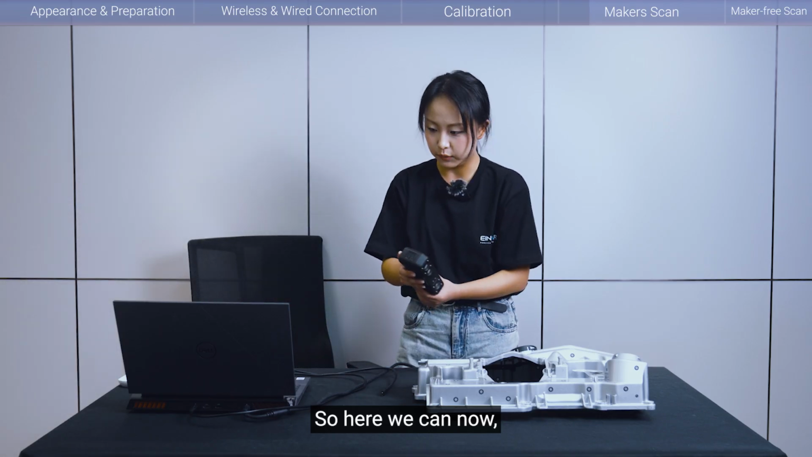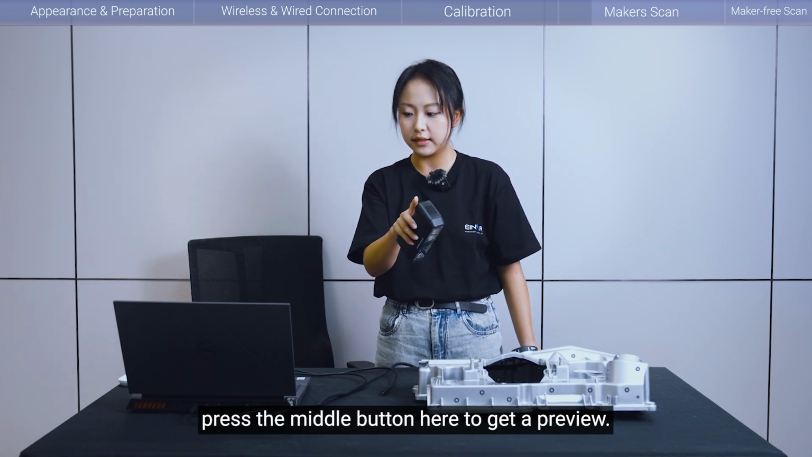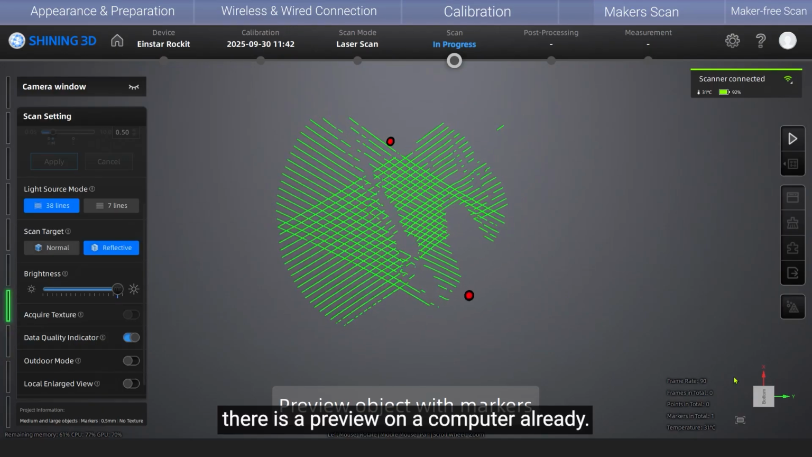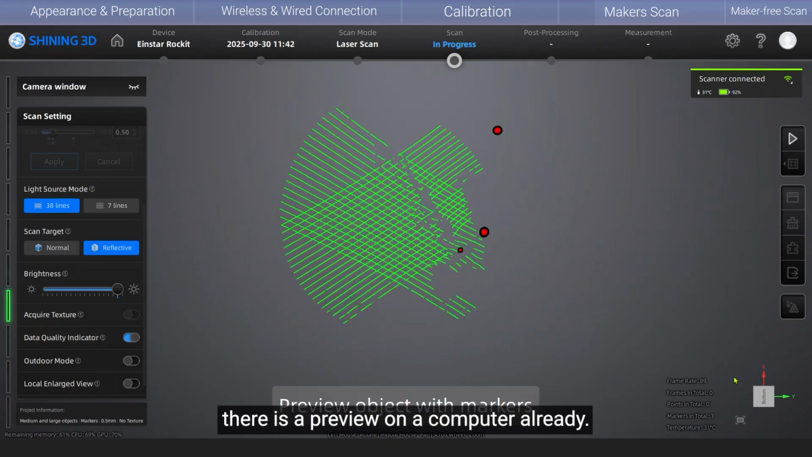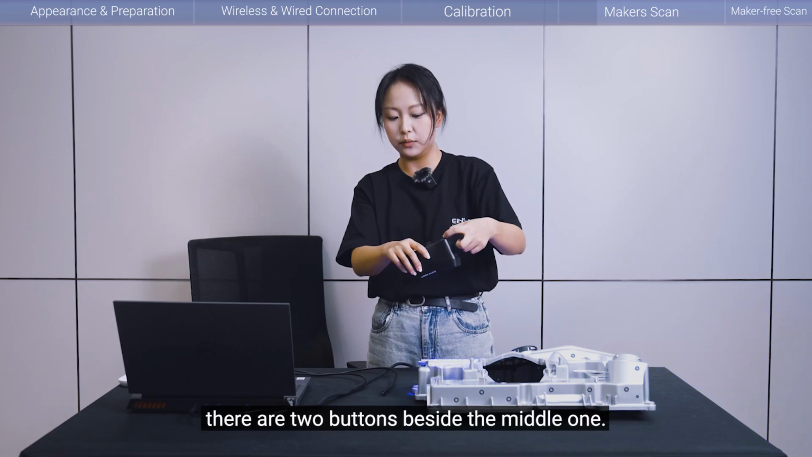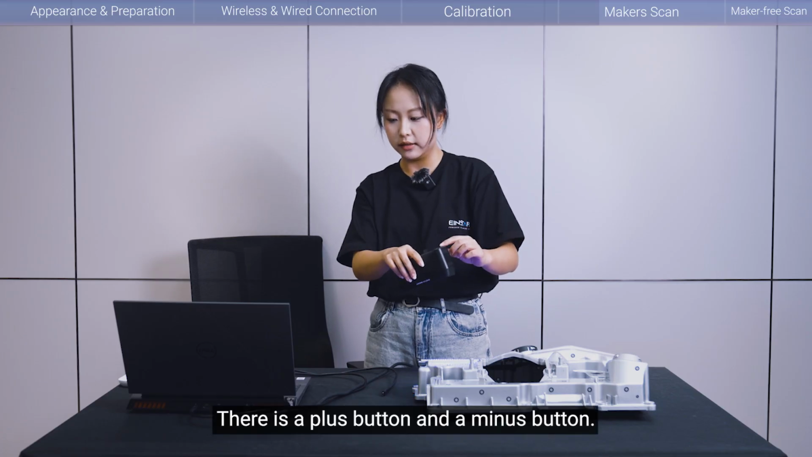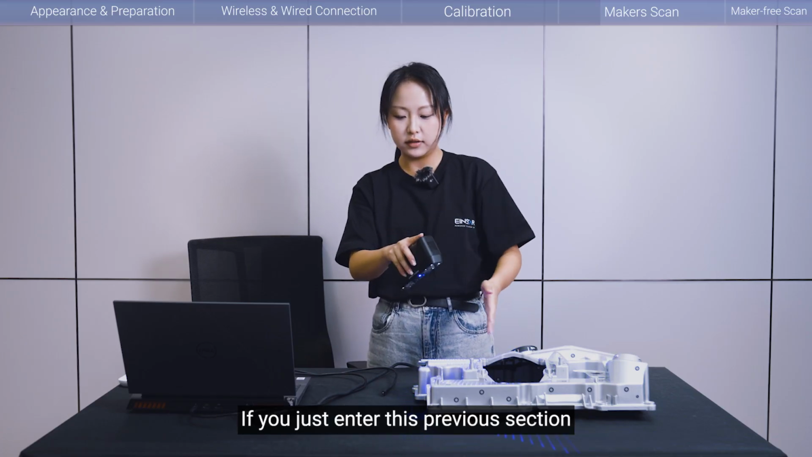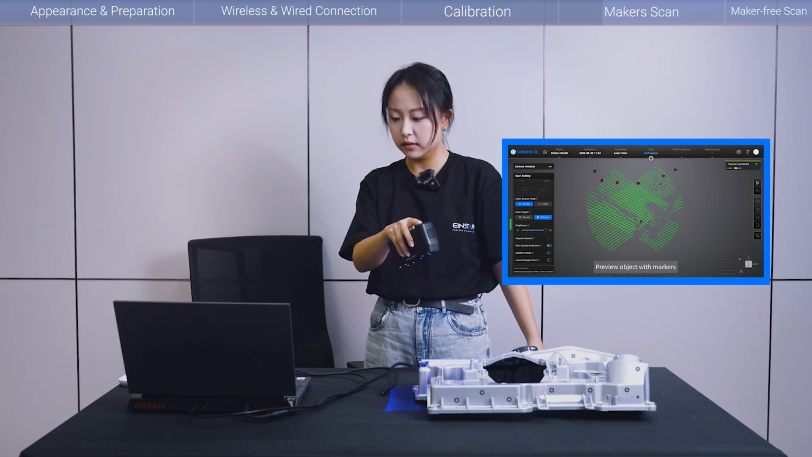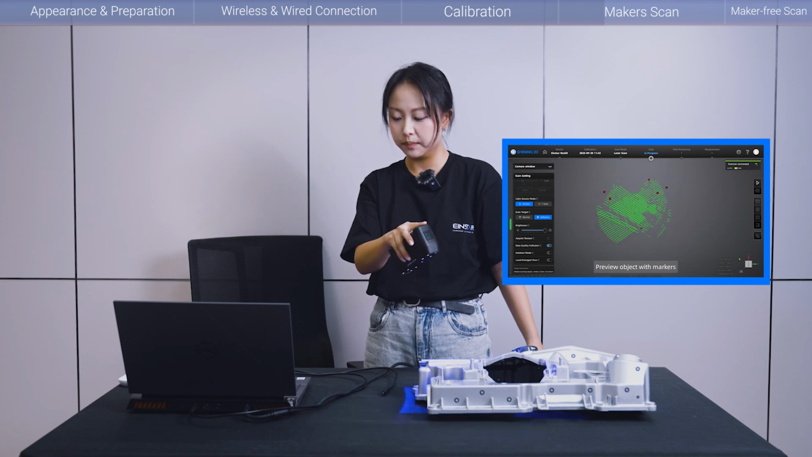Here we can now press the middle button to get a preview. Okay, so here you can see there is a preview on the computer already. And then you will notice on the back side of the scanner, there are two buttons beside the middle one. There is a plus button and a minus button. If you just enter this preview section and you click plus, it will zoom in, and minus will zoom out.